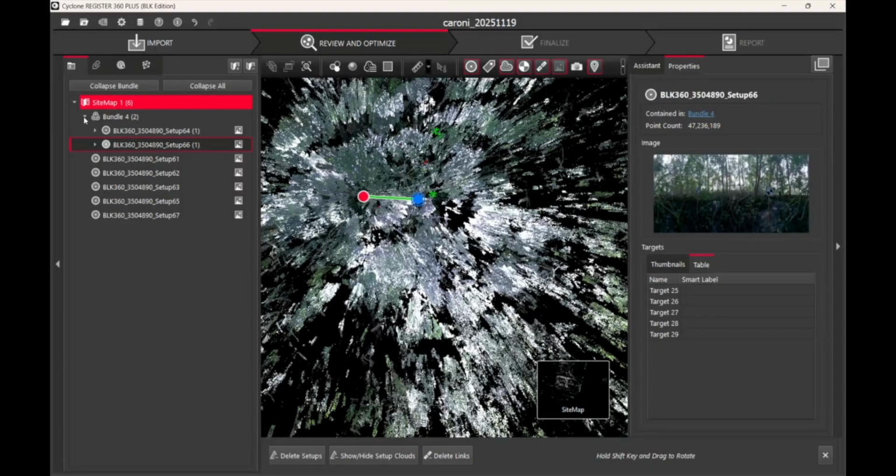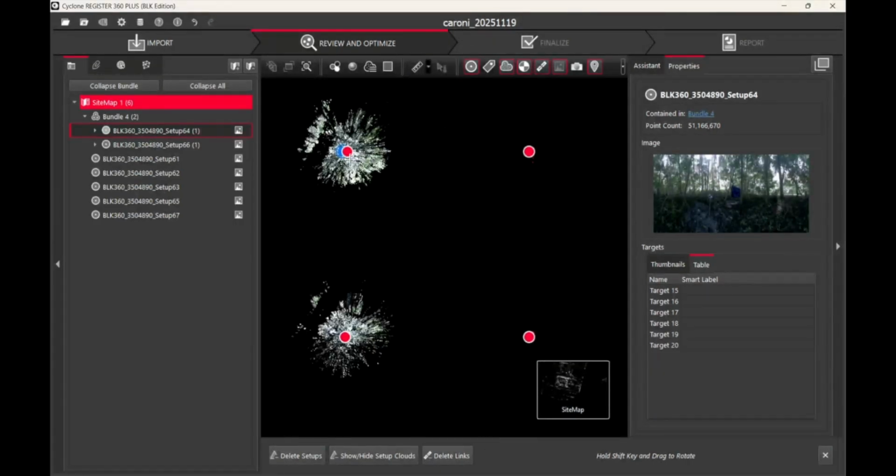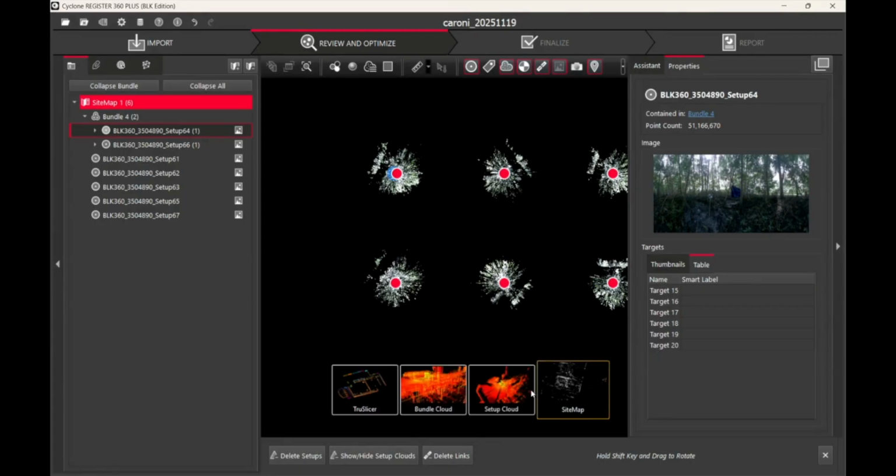So you can see here this is called bundle number 4. Bundle number 4 consists of 2 individual scans, setup 64 and setup 66. And this shows you the targets that Cyclone has identified and numbered. So we are in sitemap view currently, and this is where you see all of the bundles as well as all of the unlinked scans.